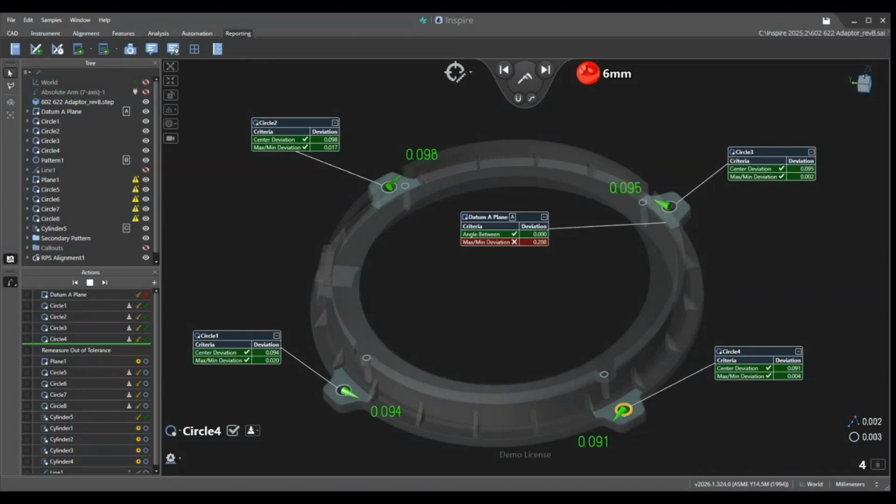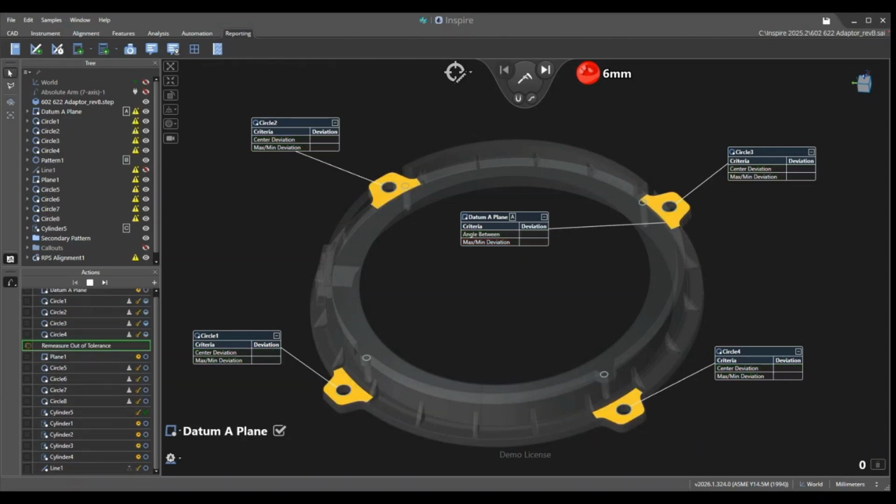Here, I have a part with several circle features measured and projected to the measured data main plane. You can see the failing results on that data main plane highlighted though. Rather than hunting through the tree for that one failed feature, I'll start the remeasure out of tolerance action and let Inspire walk me through remeasuring only the features that failed.